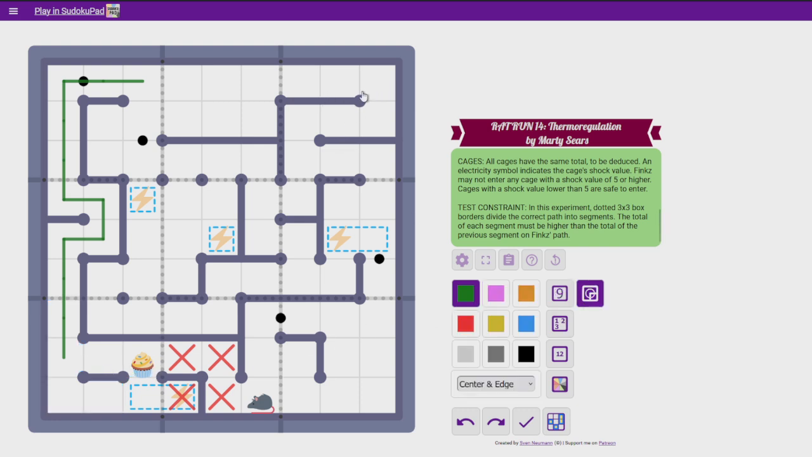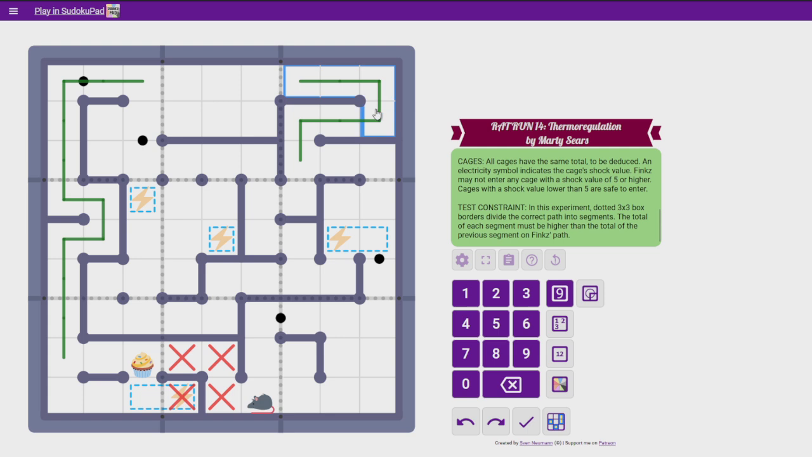In fact, can she even enter this little path? Because if she did, she'd do at least that, and that's 7 cells. The minimum value of that is if they are the digits 1 through 7, and then it would be 45 minus 17, which is 28.